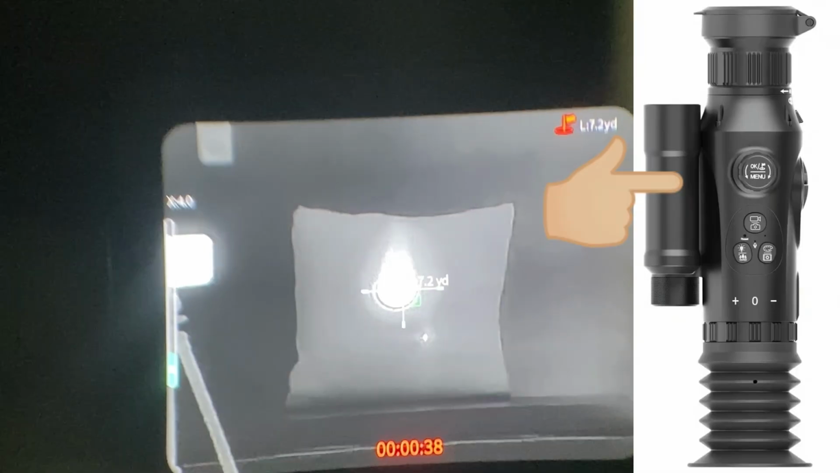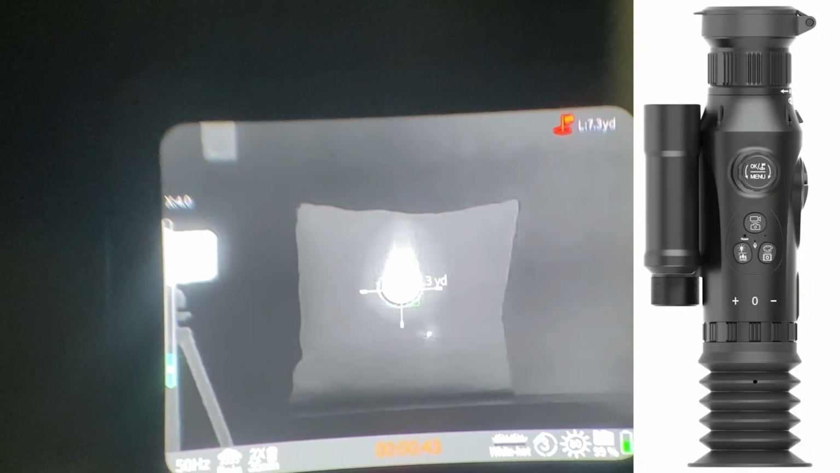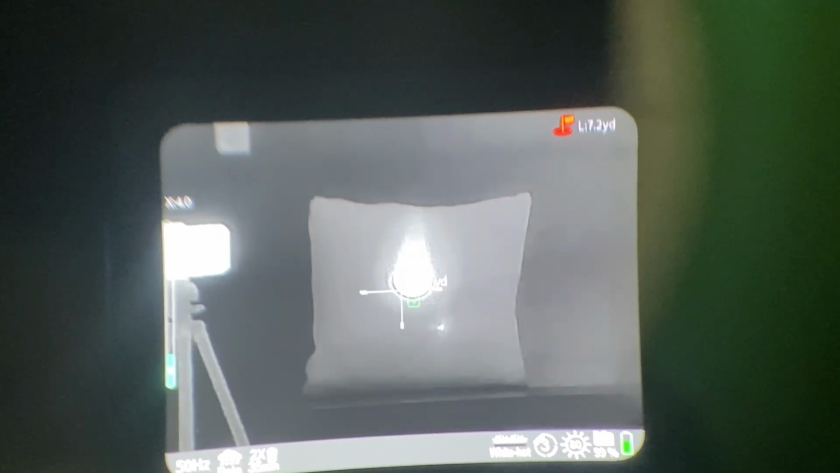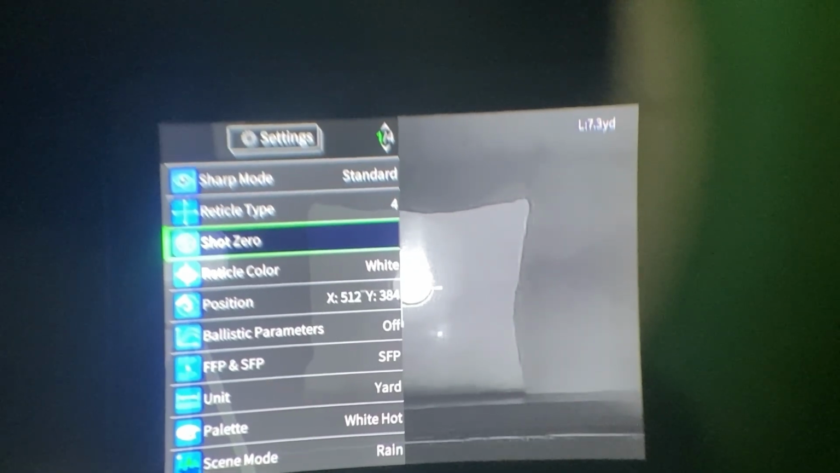So here's how we're going to do the one shot 0. You hold down the menu button, top. Oh, you can't do it while recording. So I got to stop recording. Now press the menu button. Go to shot 0, click.